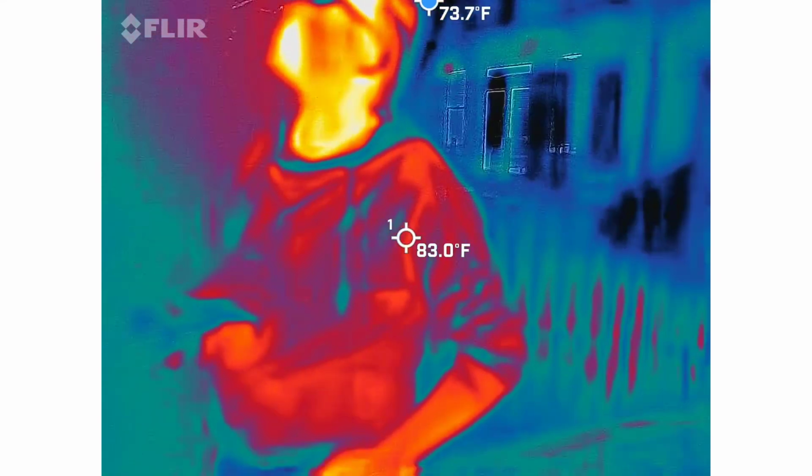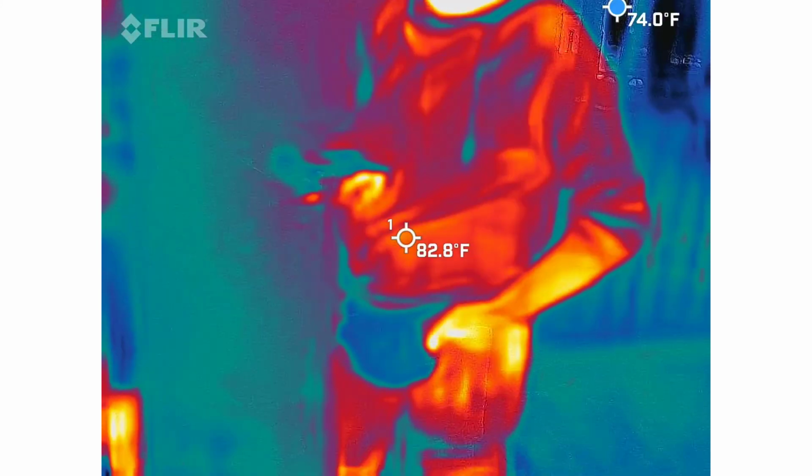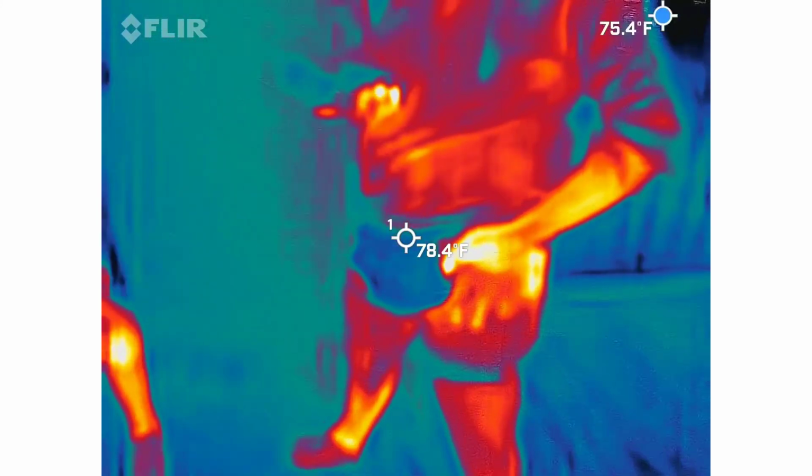Now, they did do an archaeological dig here, and they did find some of the residents' tools and their clothing and that kind of thing. They classify these people as lower class.